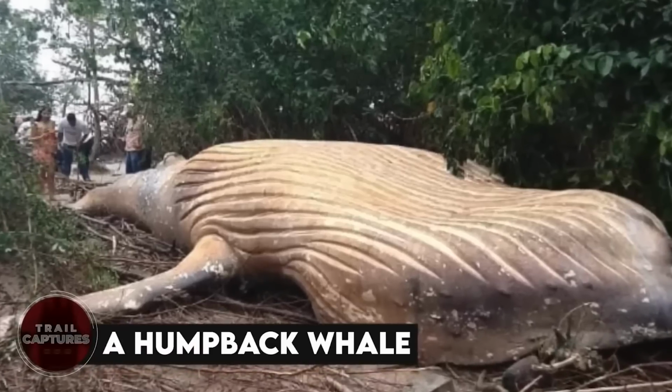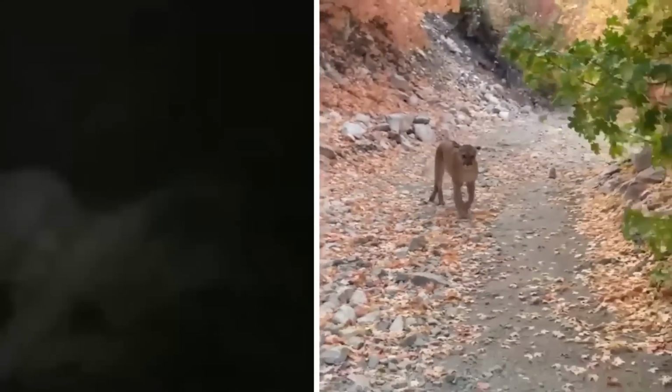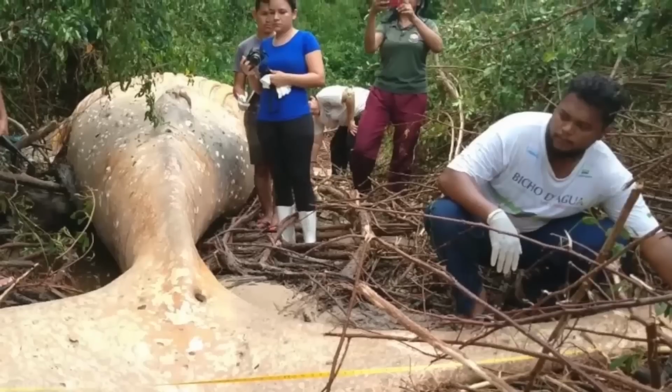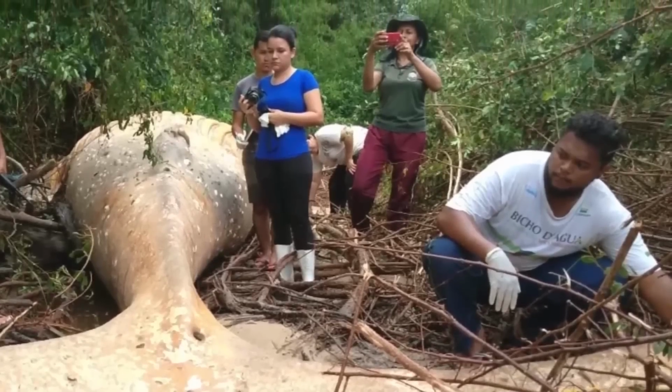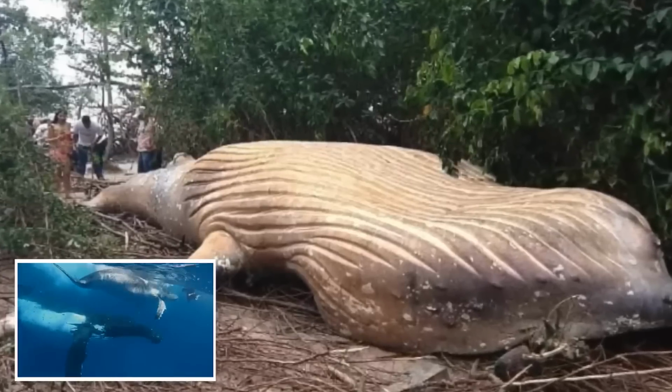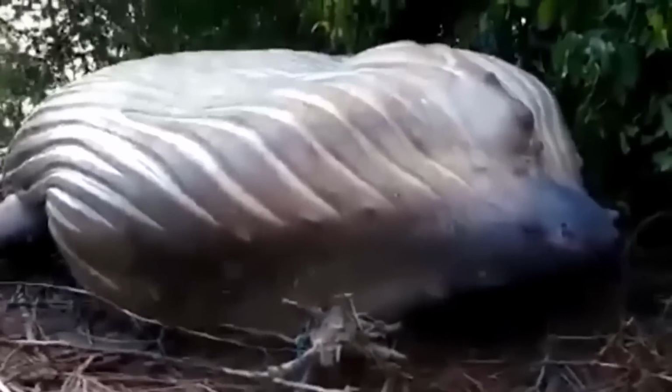A humpback whale. It isn't always the animals or the mysterious beings that lurk in the woods. Sometimes it's humpback whales also, found lying deep in the woods. And how exactly did the whale end up there, so far away from the ocean? Well, that's been a mystery ever since.